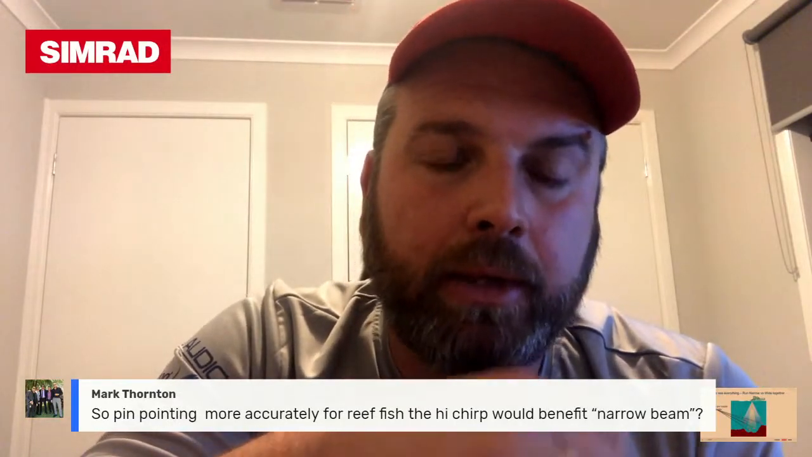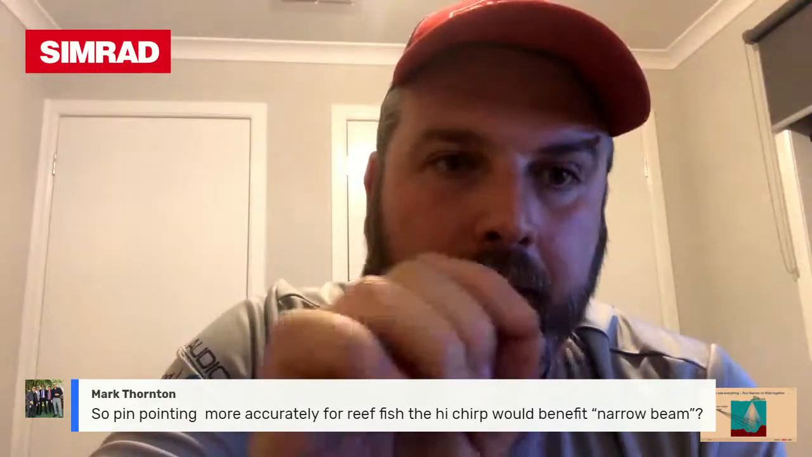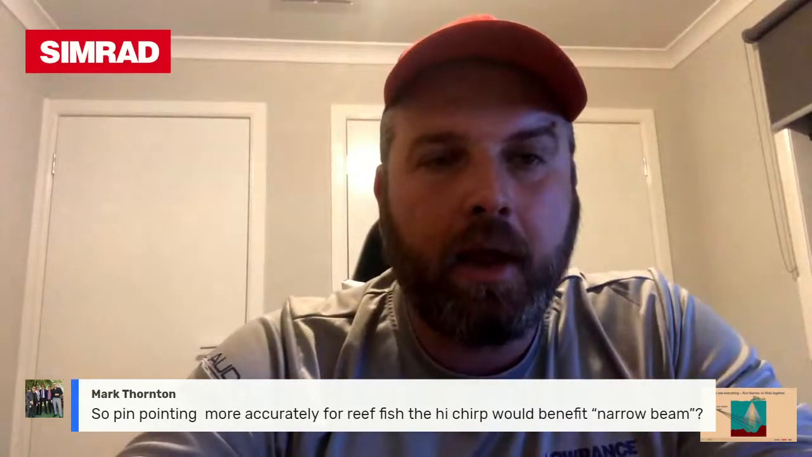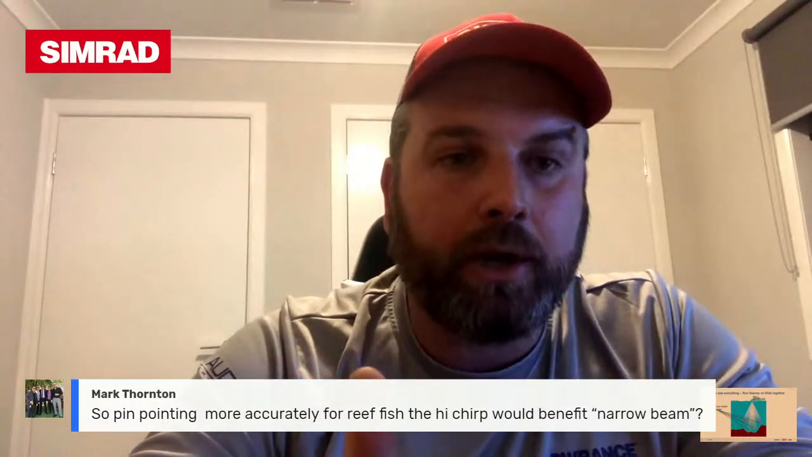Yes, so pinpointing more accurately for reef fish, high chirp would benefit from a narrow beam. High chirp, high frequency gives you a lot of detail and paints a good bottom picture. You do lose the arches, the boomerangs, the nice little arches that you get. It's a lot harder to get with a narrower beam, but having high chirp and a narrow beam is ideal in very reefy ground. There's always a bit of a compromise.